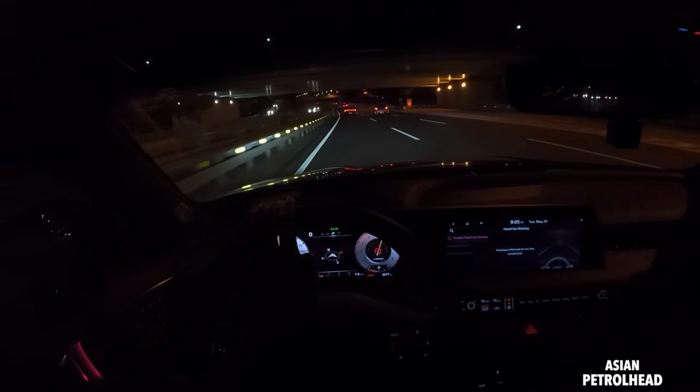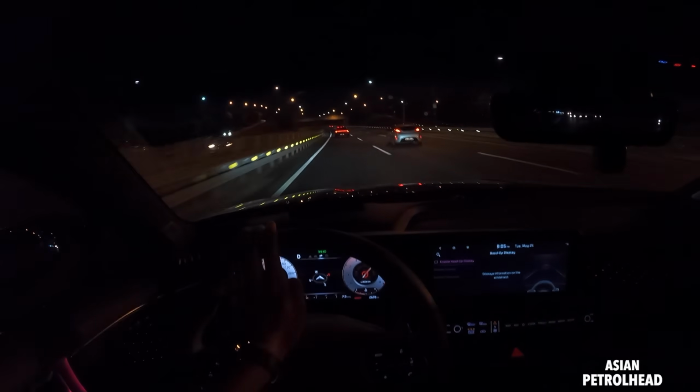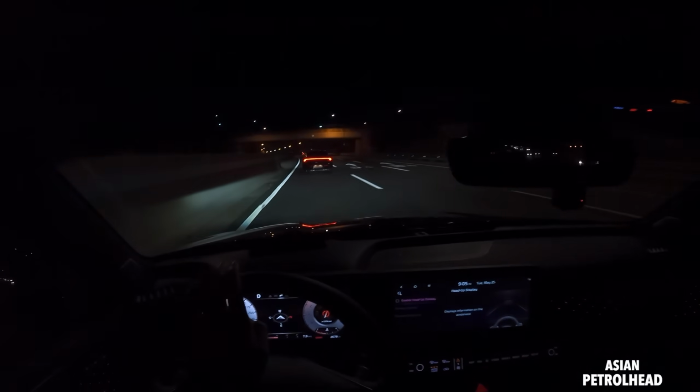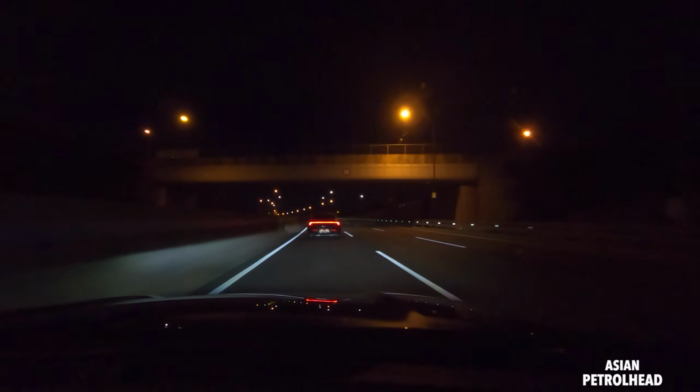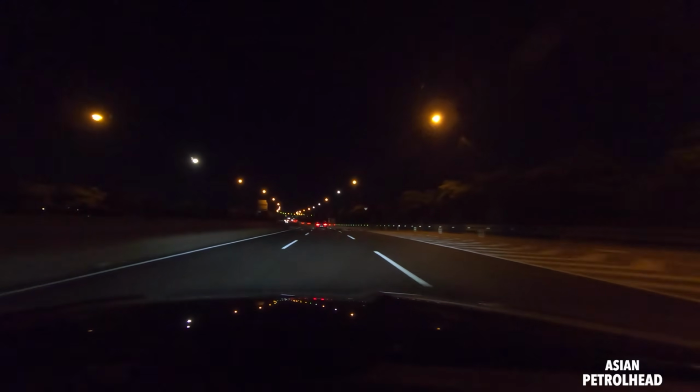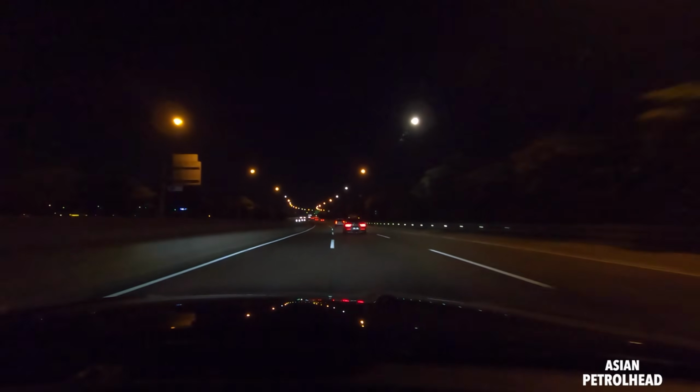And yeah, I see that. So we have a K5 right up front. Let's see. So I think it sounds pretty good for a family sedan. So guys, do let me know what you think about it.